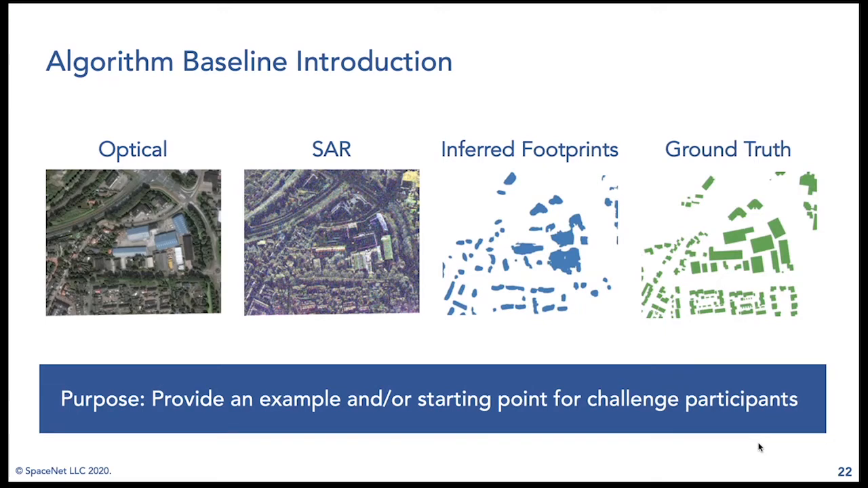The first two images are example optical and SAR imagery, as would both be available during training, as Jake noted. Then during testing, only the SAR is available. So the third image you see here shows the baseline algorithm's best attempt at extracting building footprints from just the SAR imagery. And comparing that to the ground truth building footprints in the fourth image, you can see that there's an overall correspondence, but also room for improvement.